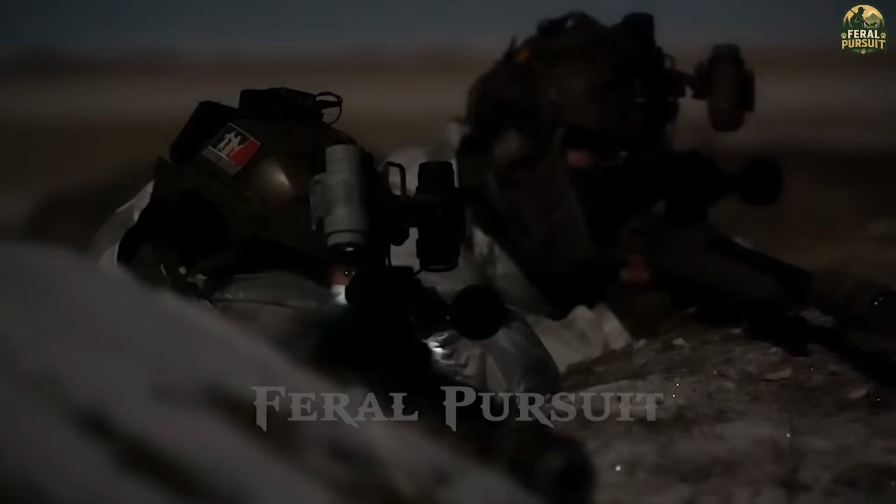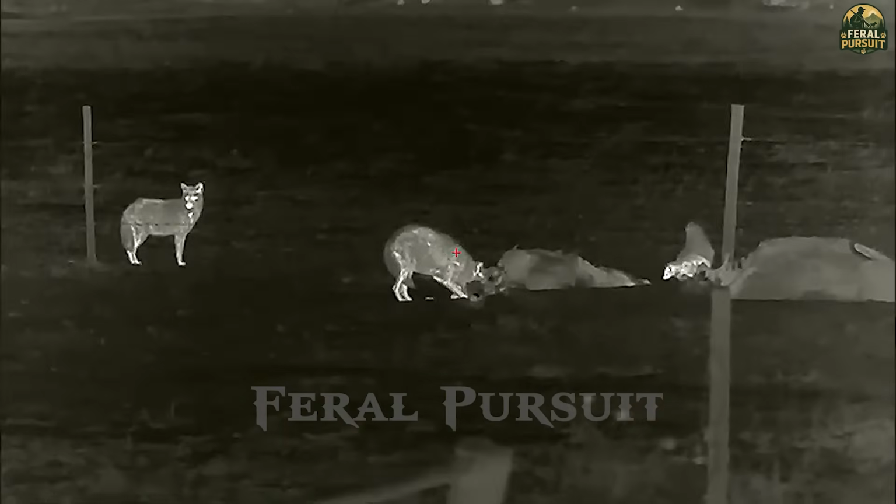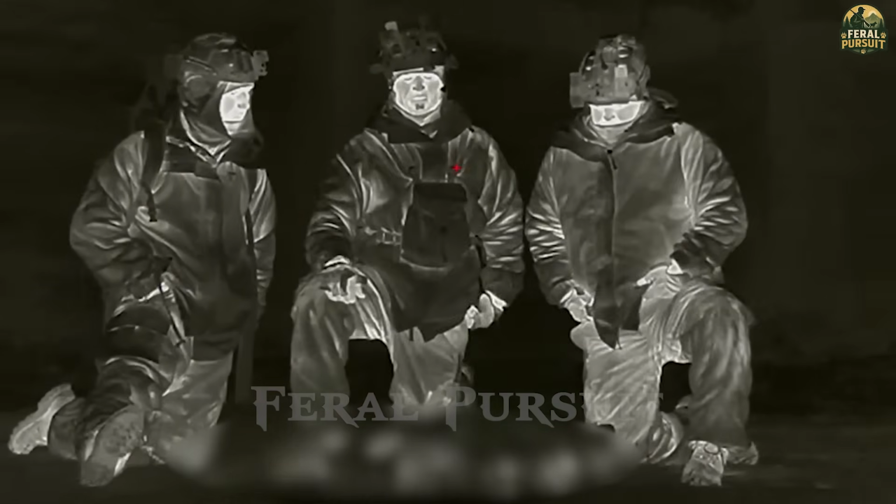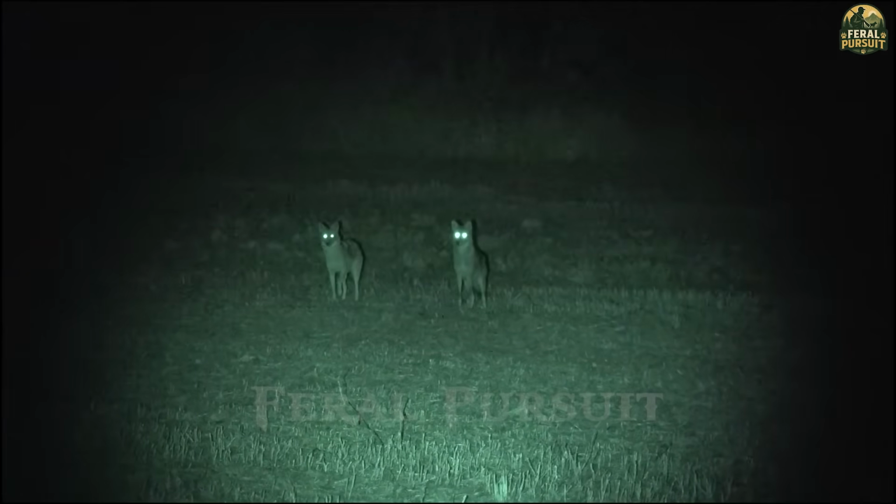Through my night vision scope, I spotted 2 coyotes slinking along the edge of the field. They looked straight at me, and I pulled the trigger. My bullet pierced the silence and hit them in the chest with pinpoint accuracy. The other one tried to run away into the darkness. I fired 3 shots in quick succession, finally taking it down.